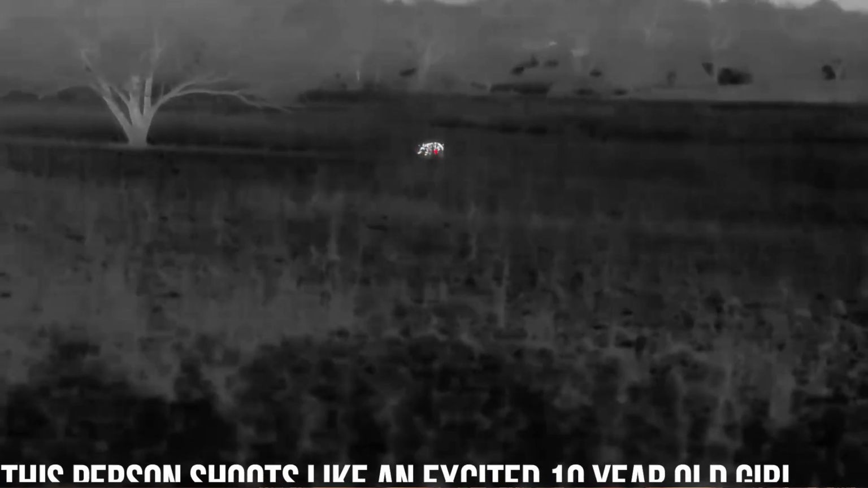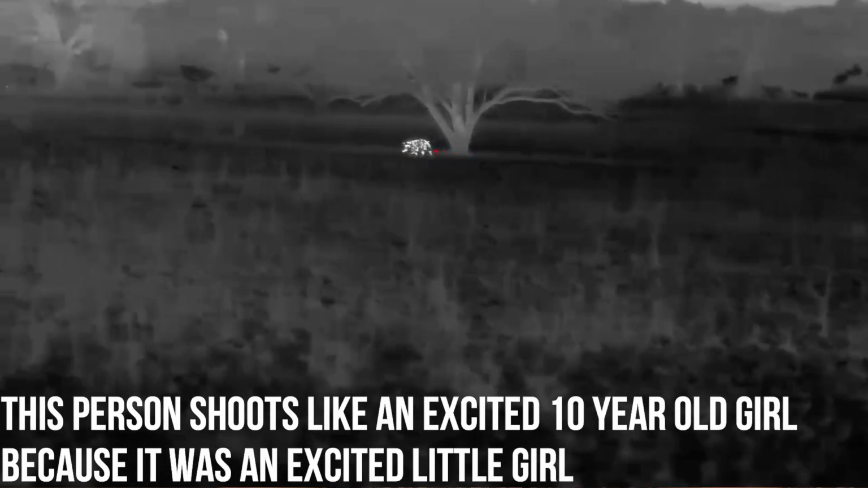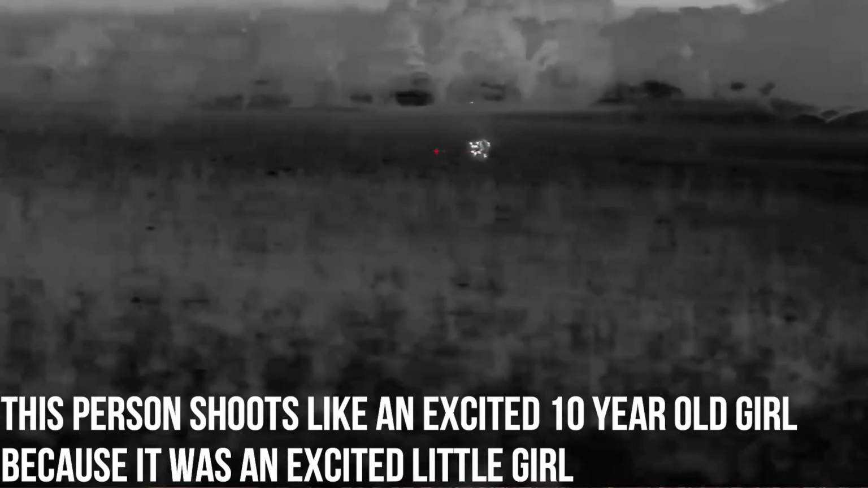So one of the things that they did was, instead of taking a picture every 60 frames a second, they slowed it down to every 30 frames a second. Now, I've heard some people say, oh, you can't tell, it's fine. I can tell. Looking through different scopes that are 50 and 60 hertz refresh rate, looking through a 30, I can tell that it is there.